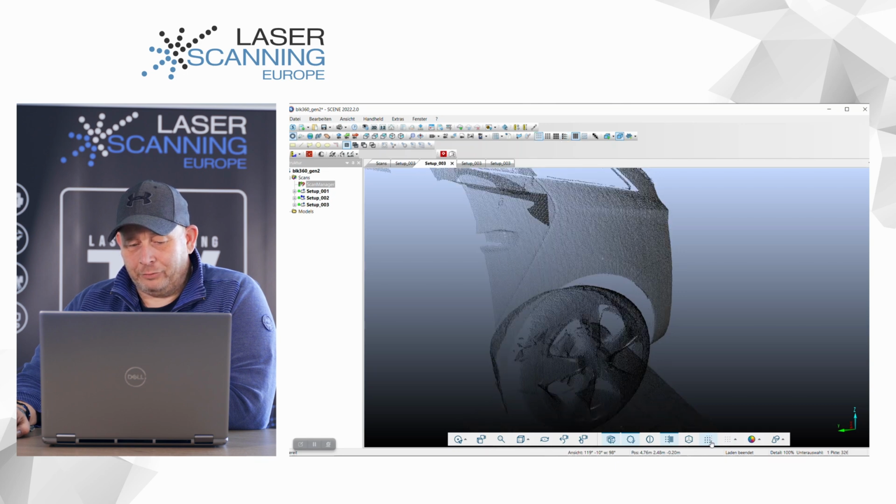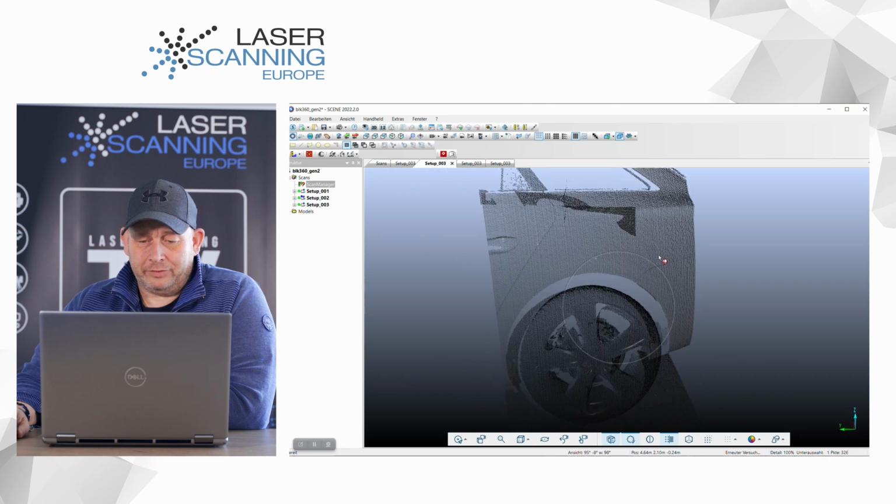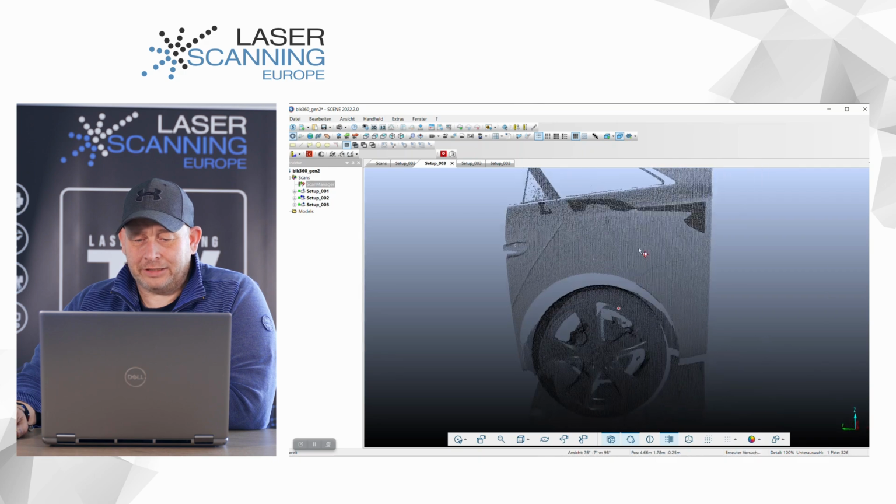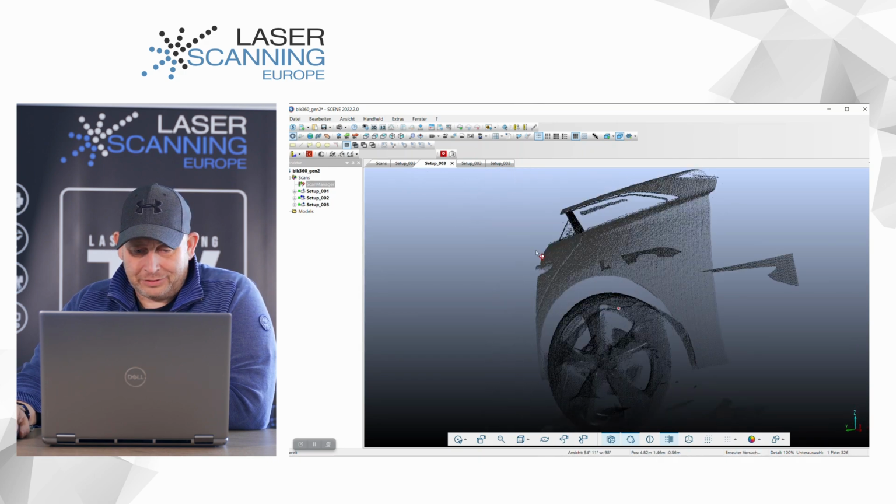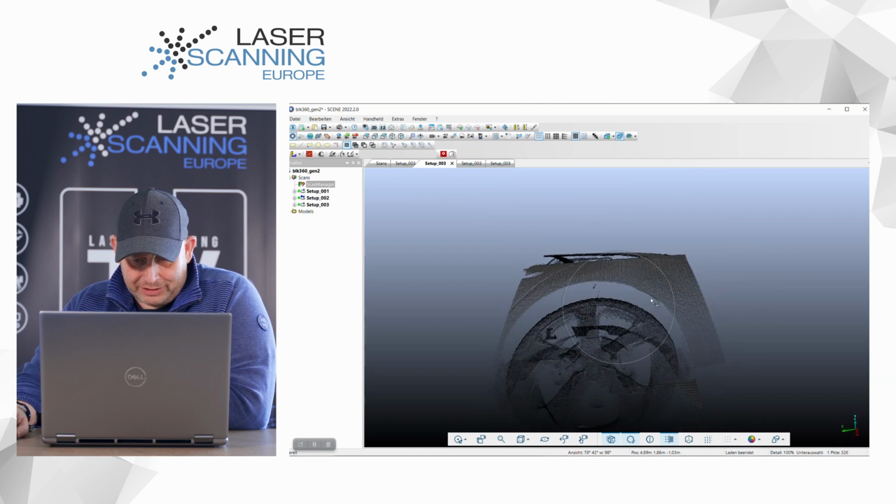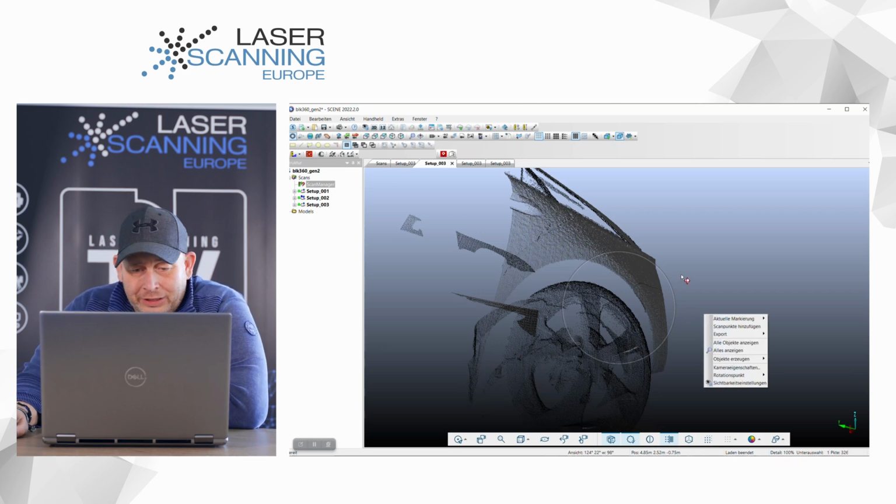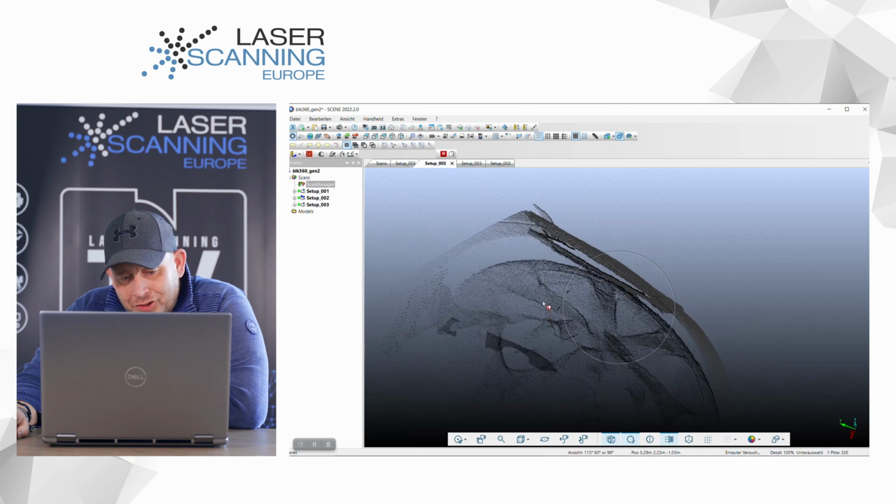But I move it back to a smaller point size, and you see here the side view from the scan data close on the white car is pretty good. Here on the side, it's a little bit unstructured, there are some lines, but it looks a little bit unstructured. But on the other side you also see the scan lines. The interesting part is the wheel area, and you see the edges are not really sharp.